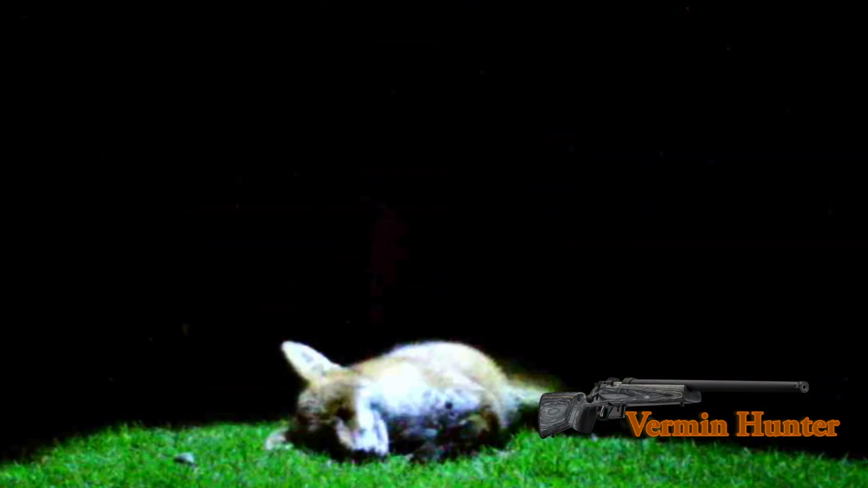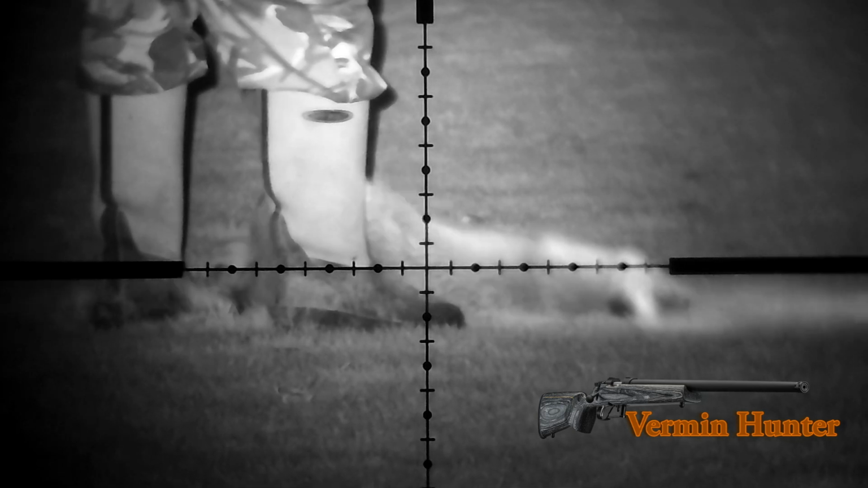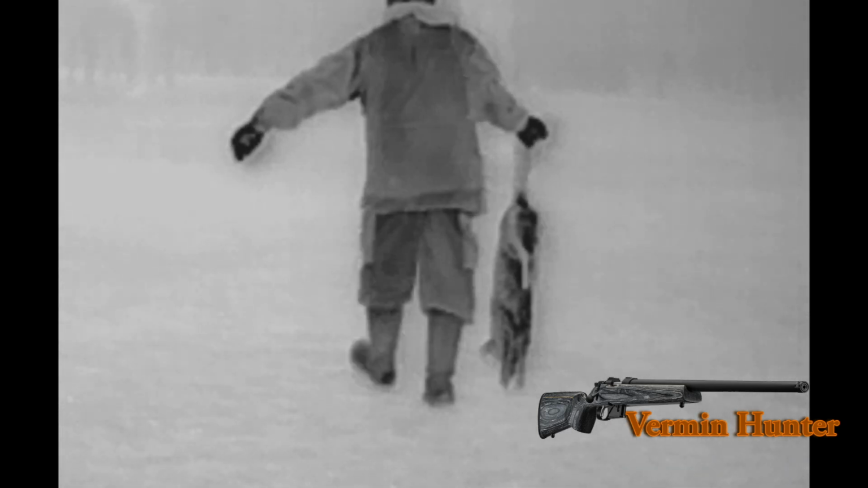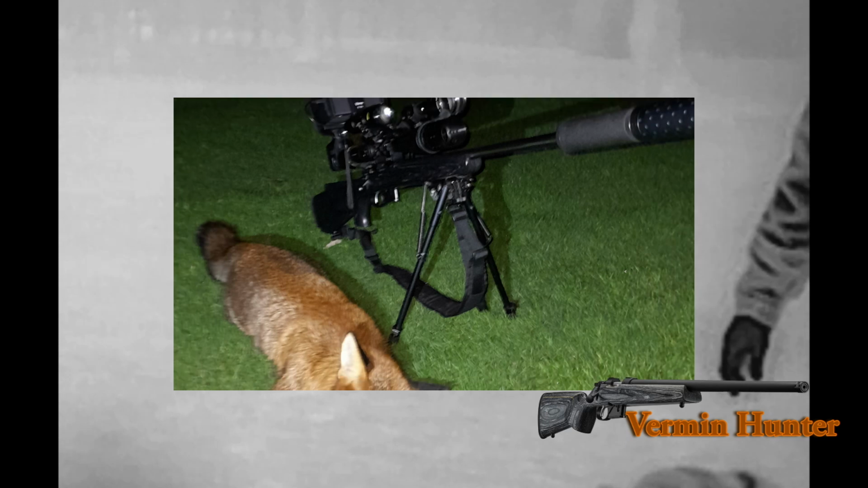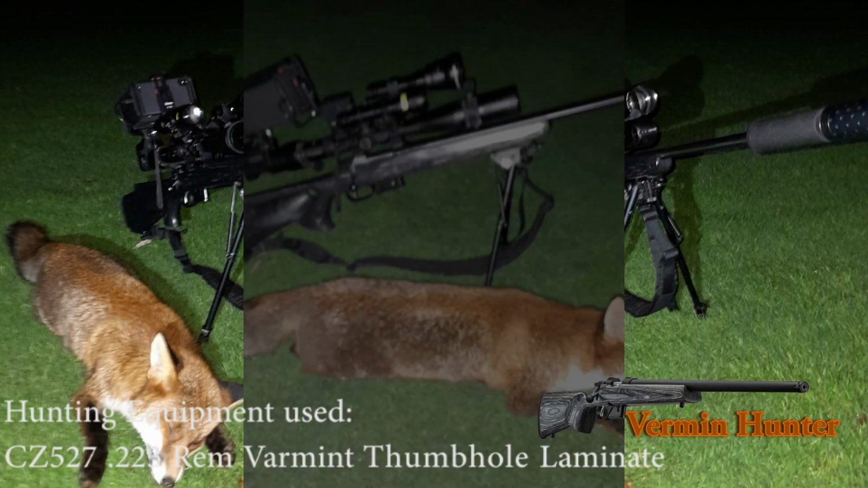During the shots you've seen on my videos this year, since I've gone up to the 223 Centrefire, is my CZ 527 223 Rem in a Vermin barrel with thumb-hole laminate stock. That's sat the Wildcard Evo moderator, and I use the 223 Centrefire ammo, the 55 grain Norma small game Vermin tip strike bullets. These are polymer tip with a muzzle velocity of 3,215 feet per second. Really well matched with this gun. This gun, now I've settled into it, really does do well.